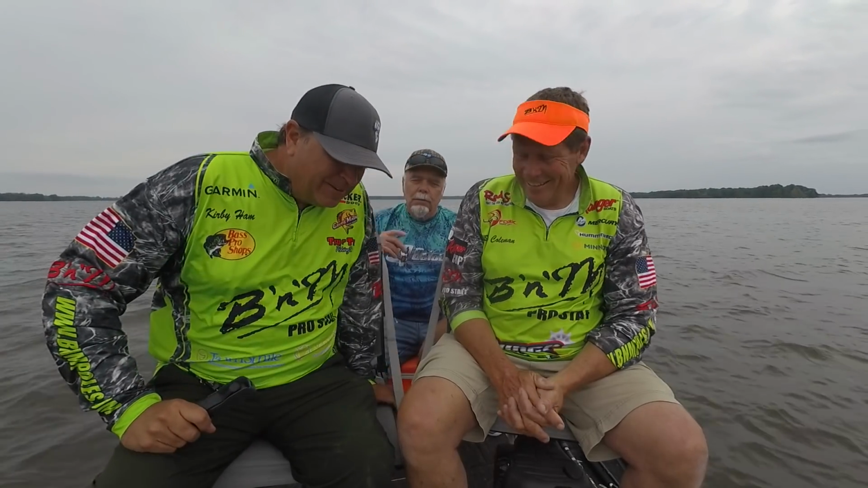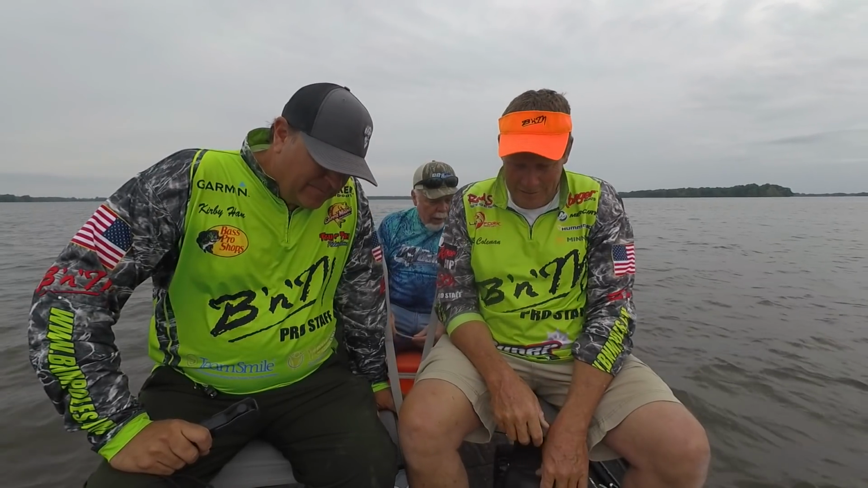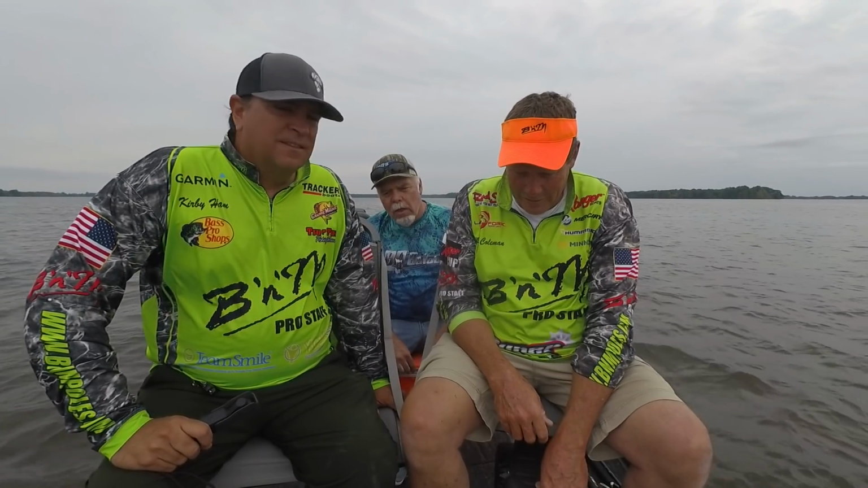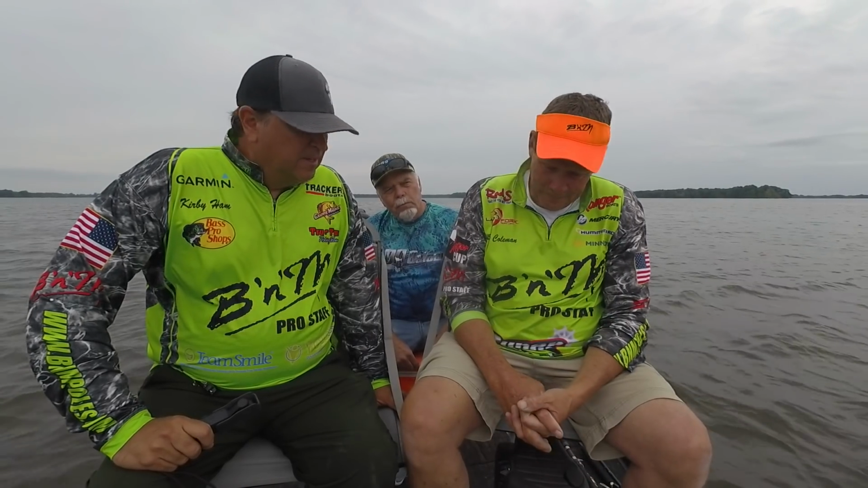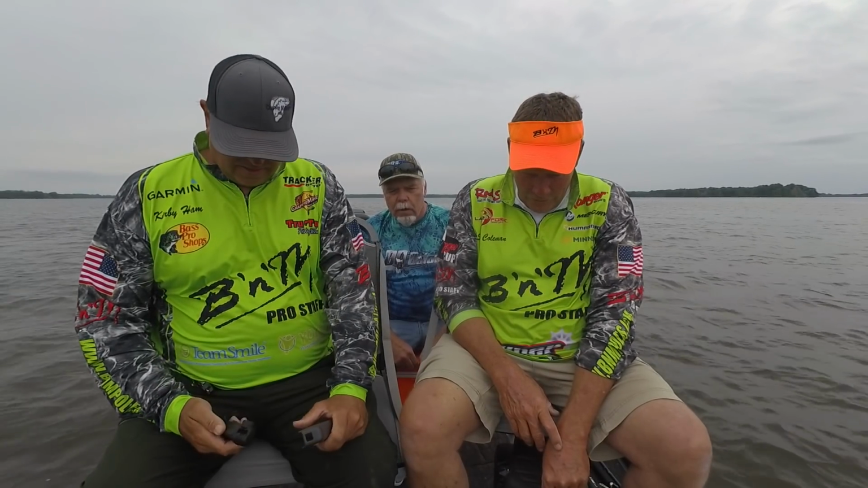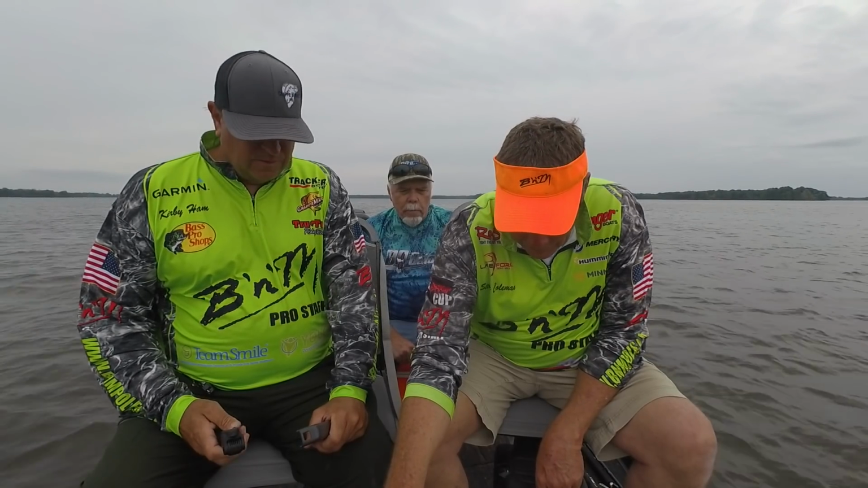All right, so what are we going to do here? Well, we're going to do a little Livescope, and we're going to look at some stumps. Reelfoot is full of stumps. We're going to see if these fish have pulled back out of the shallow waters. I know some of these females probably have, like one on the screen right there. It's not very big, but she's sitting there. On Reelfoot, you don't see very many fish suspended out there like that. Most of them are on the stumps.